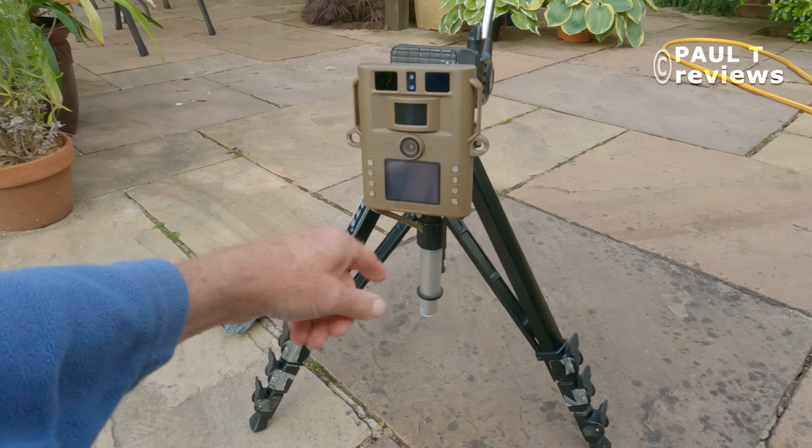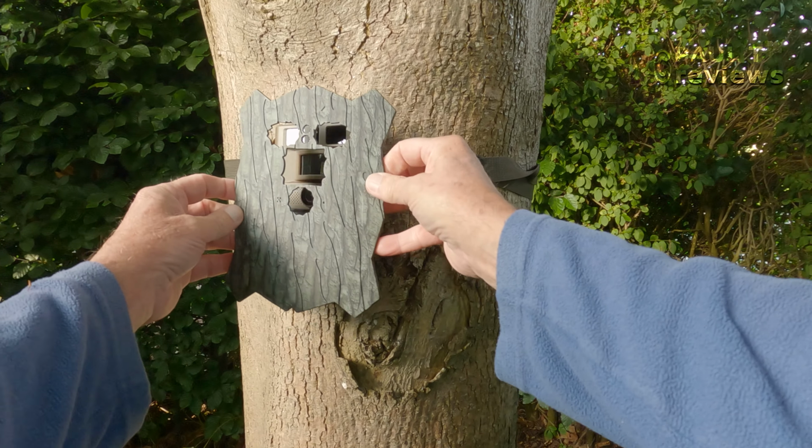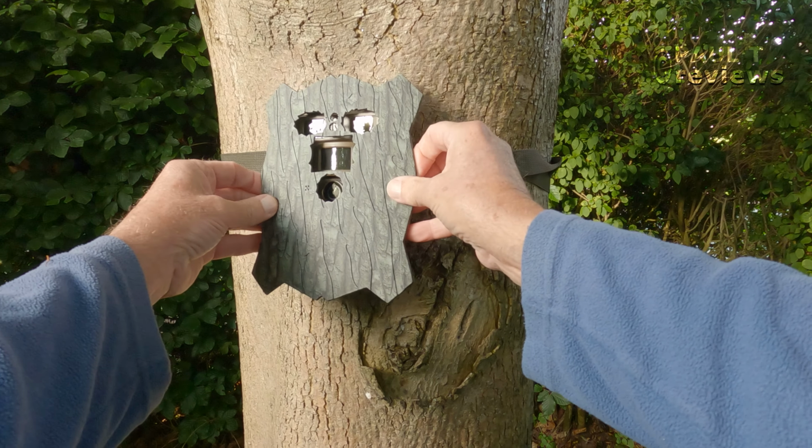The lens is a nice wide 120 degrees. I like that width of lens. By the way, as I mentioned earlier in the video, in doing these quality tests, I've decided to shoot at 12 megapixels on the stills and 2K on the videos, partly because the bitrate is so much higher on 2K than 1080p and 4K.